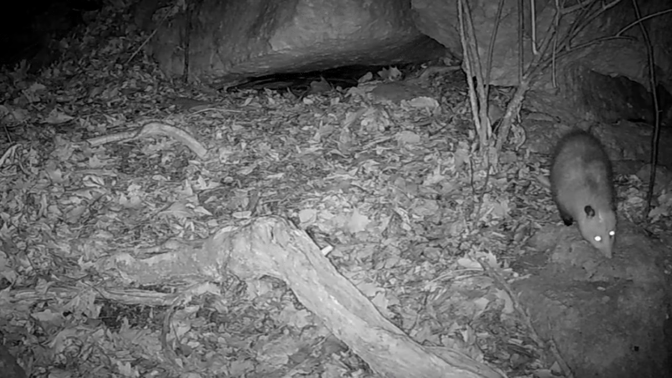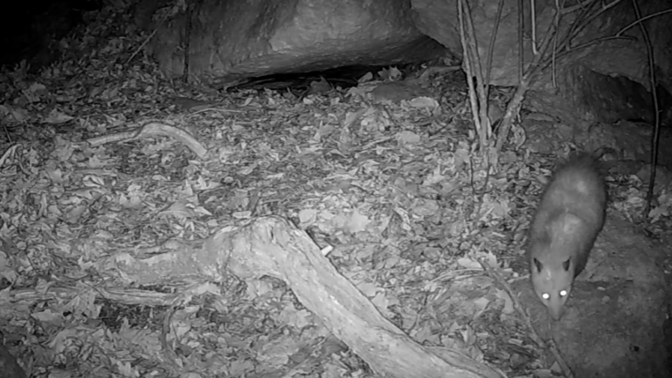And there's a rare glimpse, I've never done this before, of a flying squirrel. He's looking for him peanuts. Never seen him there before. And there's old Willie.